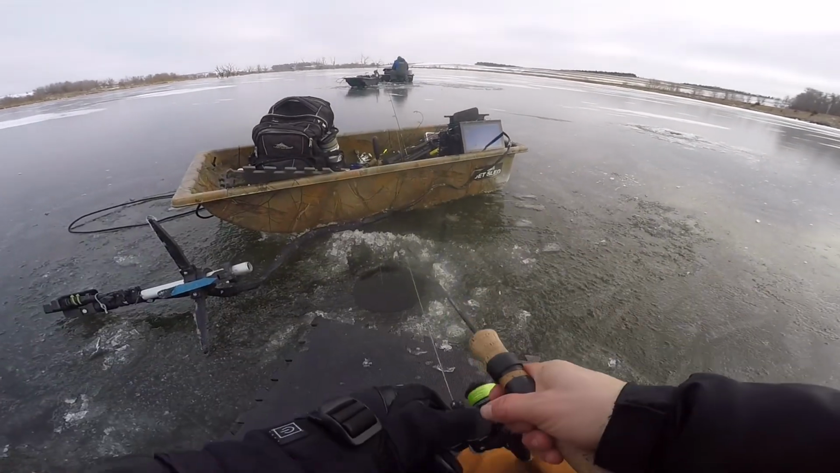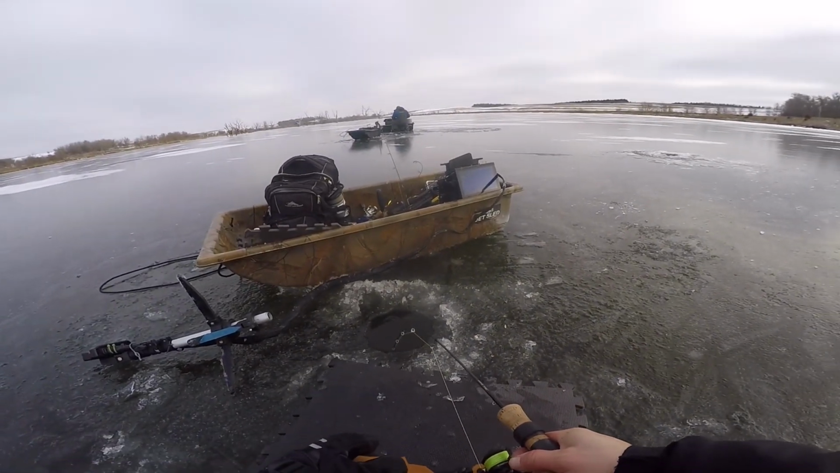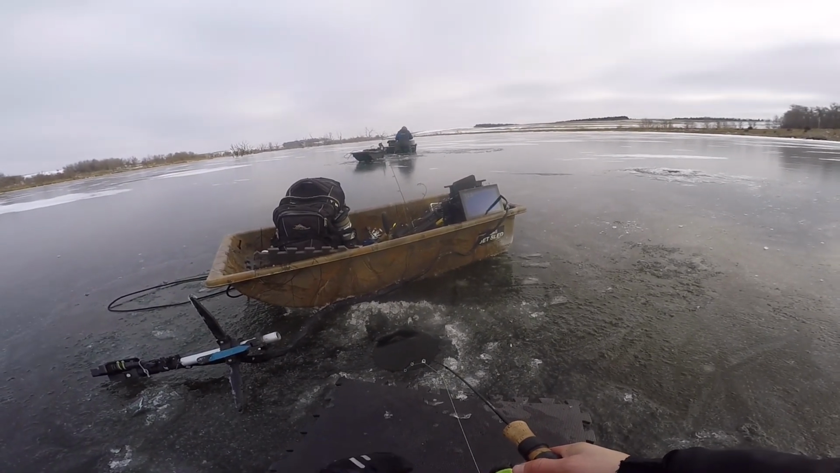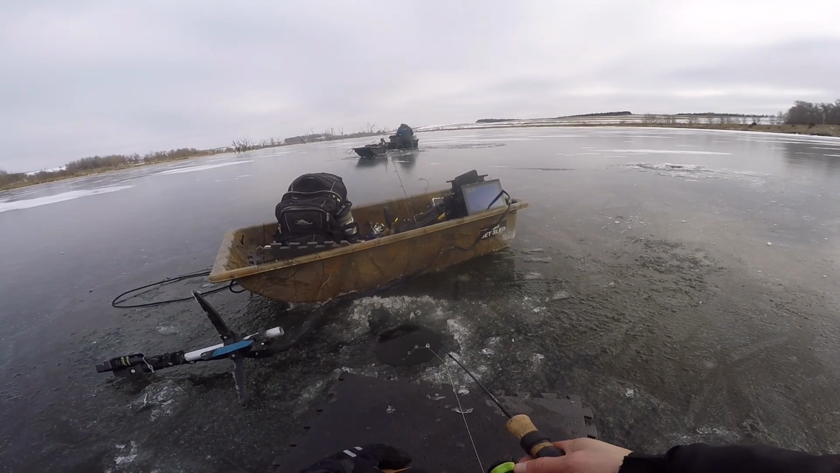I gotta weigh this one. Josh's gonna run to the truck and get a working scale. Just gonna let him chill down here. I'm nervous, I'm shaking. This is a big fish.